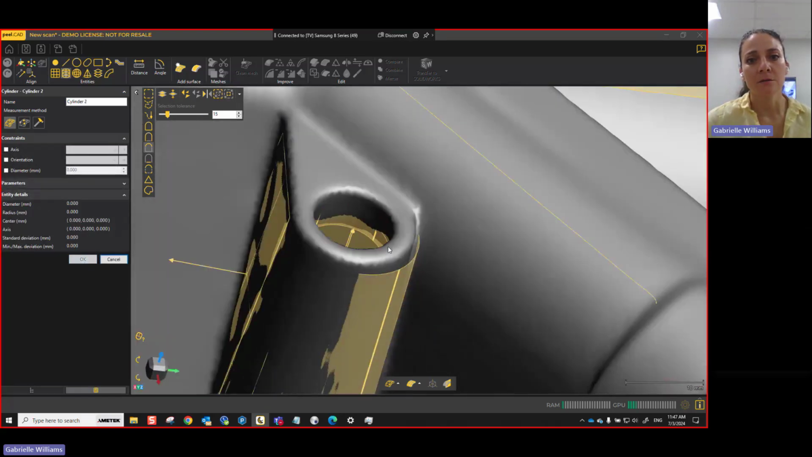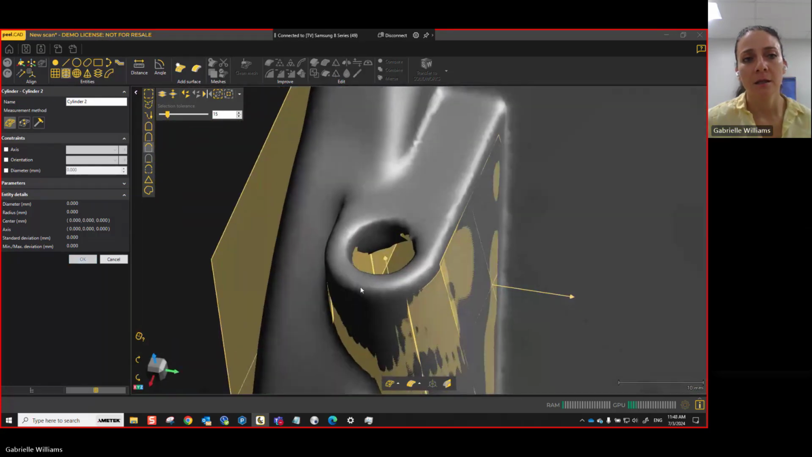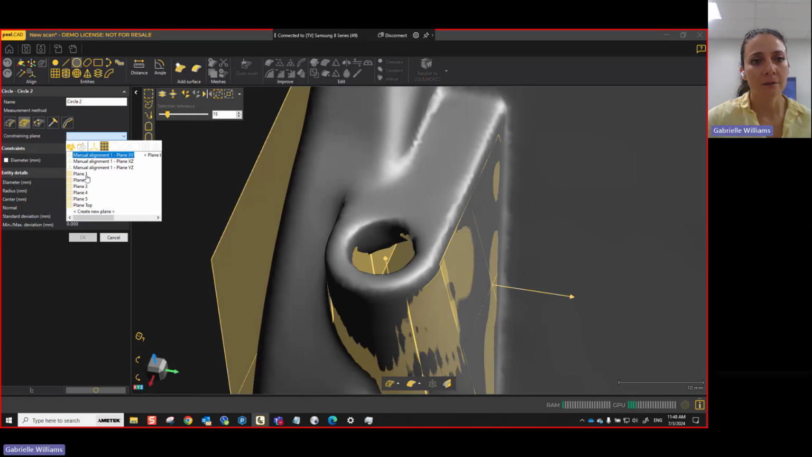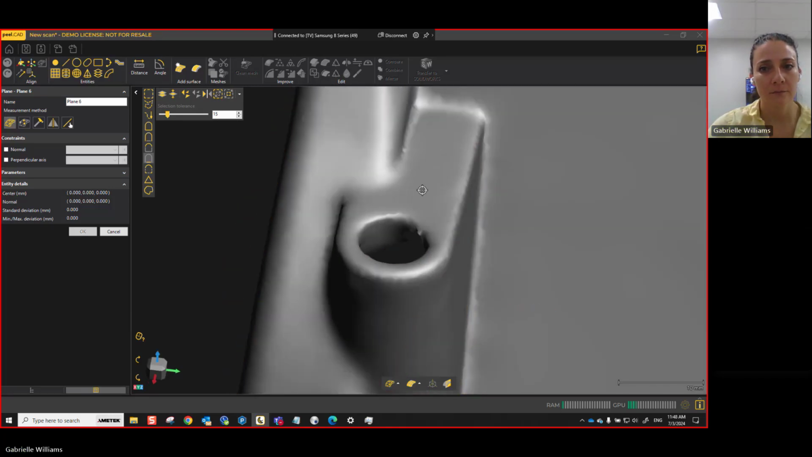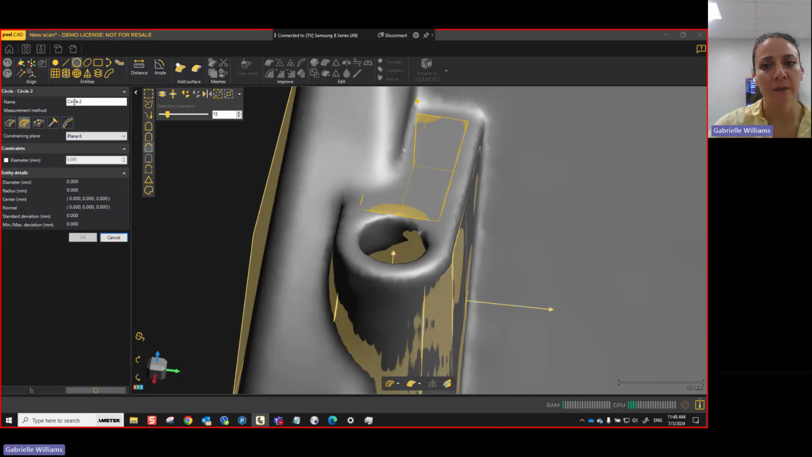Or if I want to, instead, I can do a circle. To do the circle, I might need a plane already, but I can also go in there and just create the plane as I go. So I will do constraining plane, and then I'll say create new plane. And then I'll create a plane here by highlighting this surface. I hit OK, and now it's ready for me to make my circle.